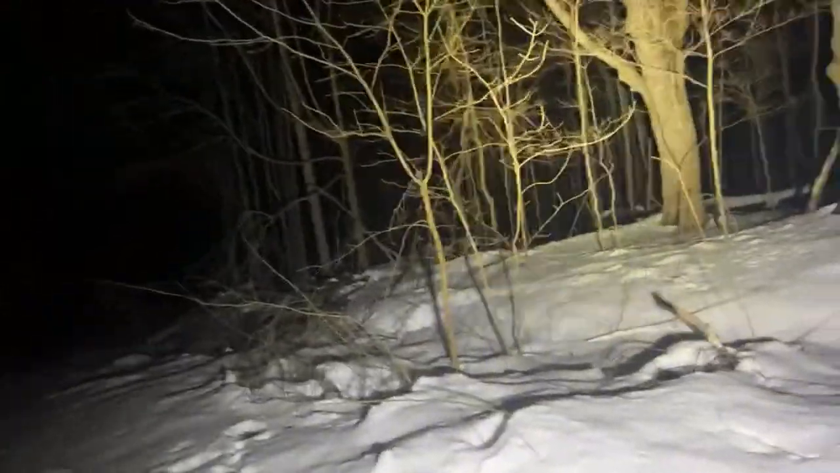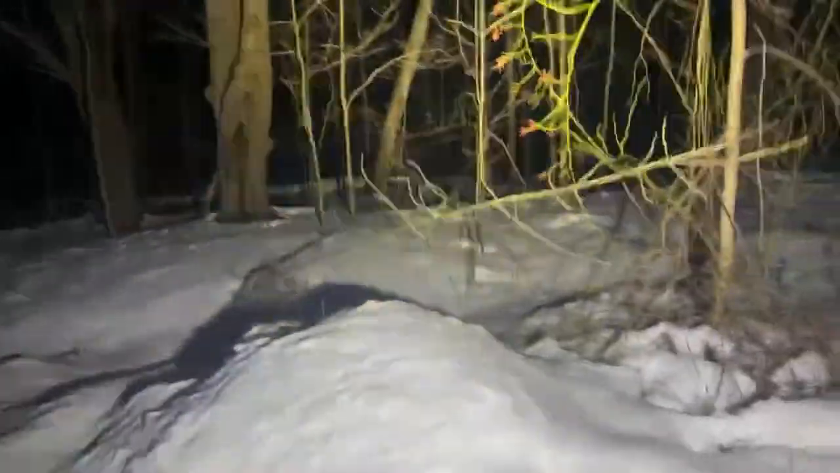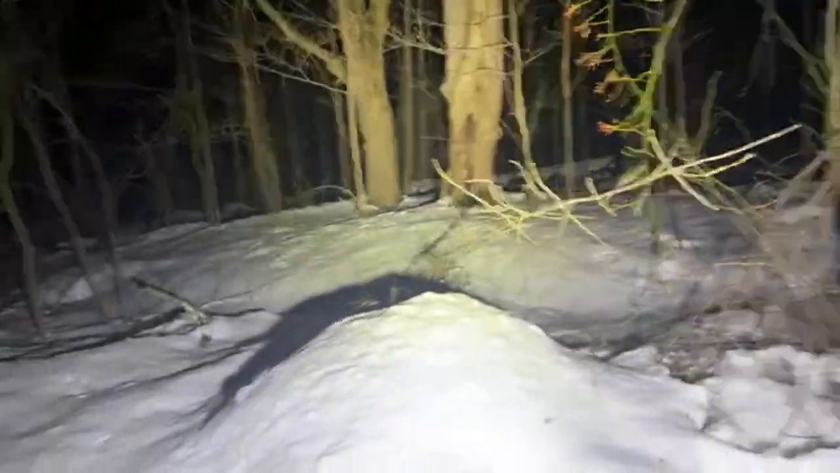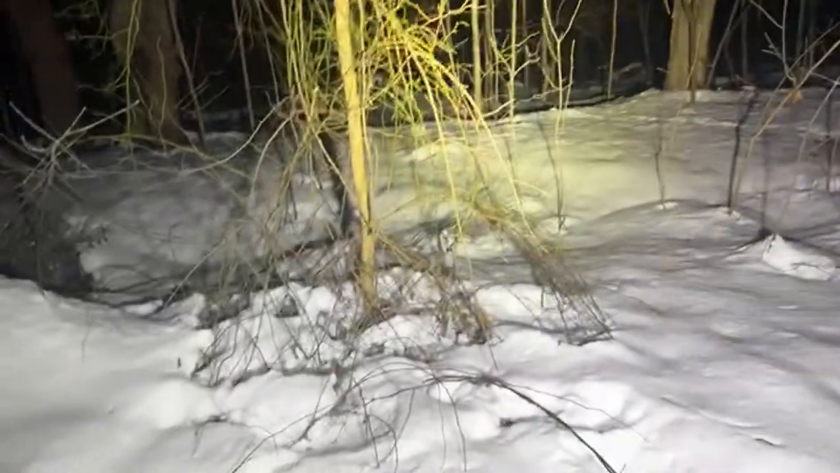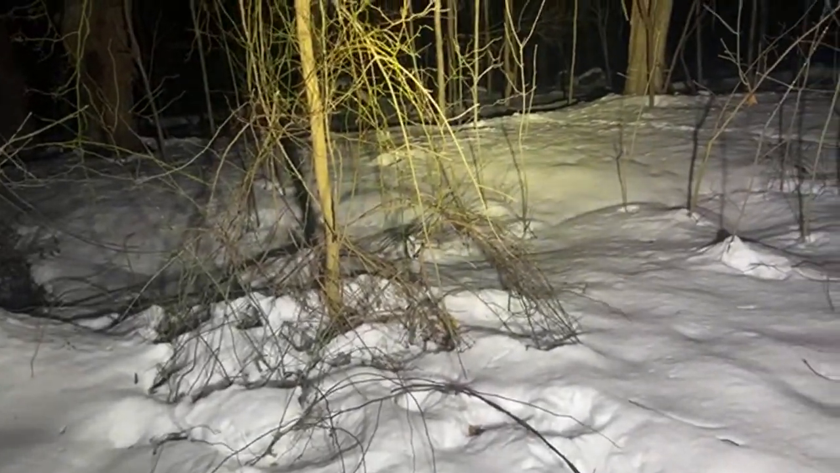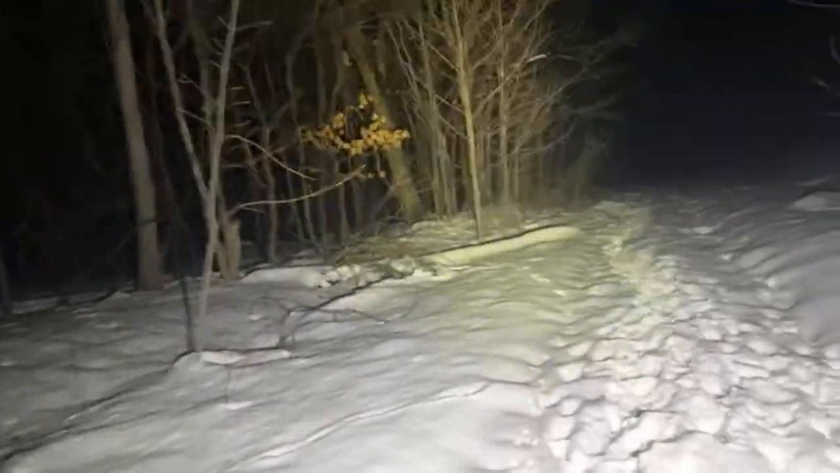This is Monroe Township, so I would have to call the sheriff's office. I know one of the property owners. Most of the property owners down here, because of this place's not only reputation, but because most of the property owners deal with ghost hunters, which I am not. They're very closed off to letting people down here.